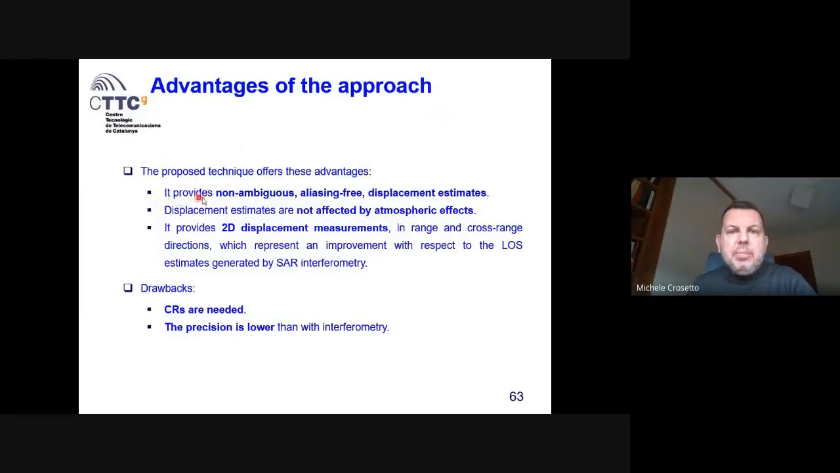Advantages, basically, it provides aliasing-free displacement, so there is no risk of phase unwrapping. The measurements are two-dimensional. I can measure in range and cross range, not only in the line of sight. What are the drawbacks? The drawback is that basically the technique works using corner reflectors, okay?